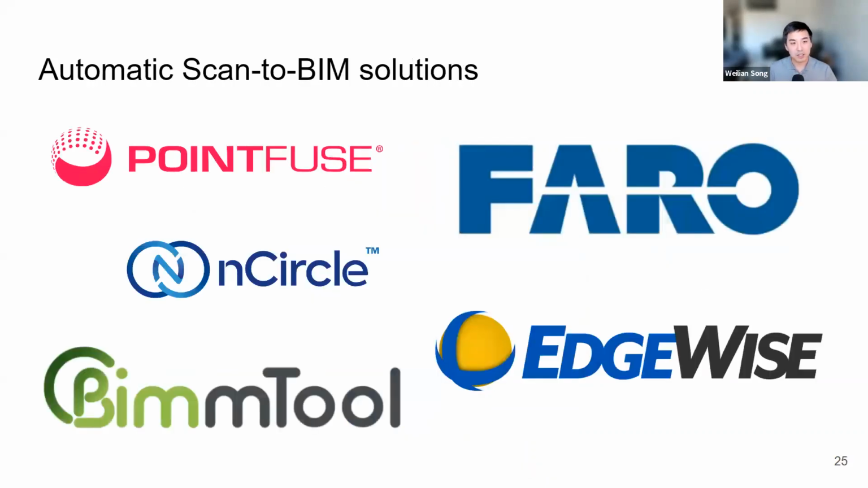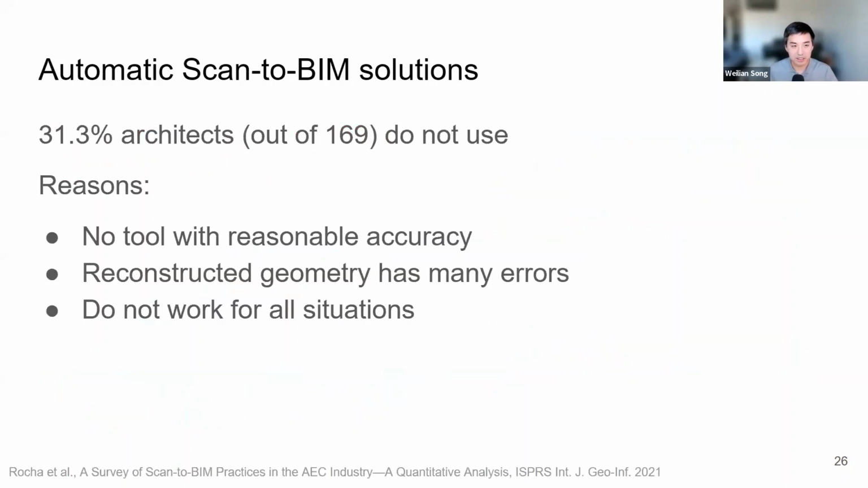And there do exist automatic solutions. These are some of the professional closed source ones that people have mentioned. But in that same survey, we also learned that about 1/3 of the architects do not use these tools. They explain that they might not have reasonable accuracies, the geometry might have errors, and they don't work for all situations. That's also similar feedback we get from architects that we have worked with. It's just that no one really wants to use these. It's just easier if you start from scratch instead.